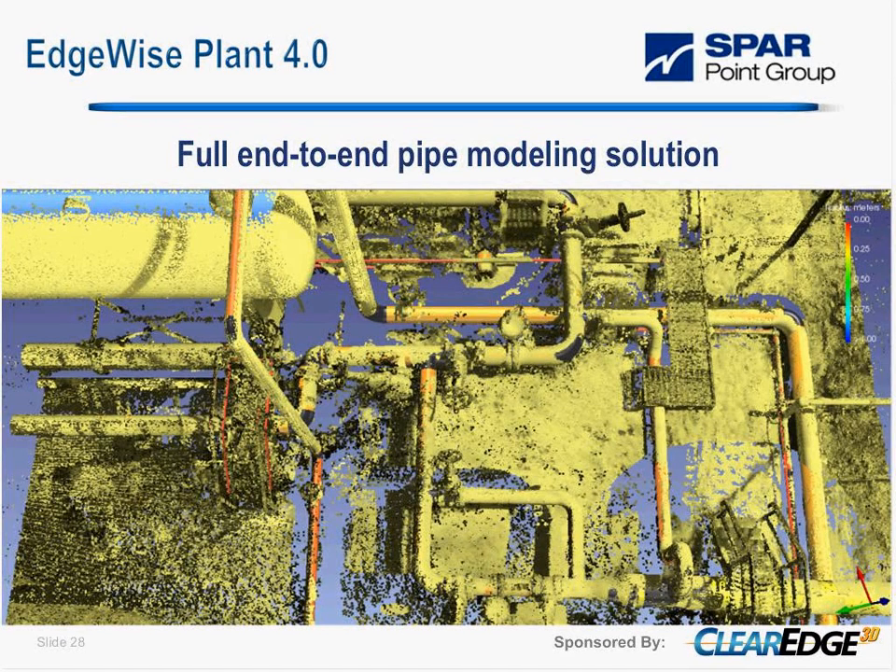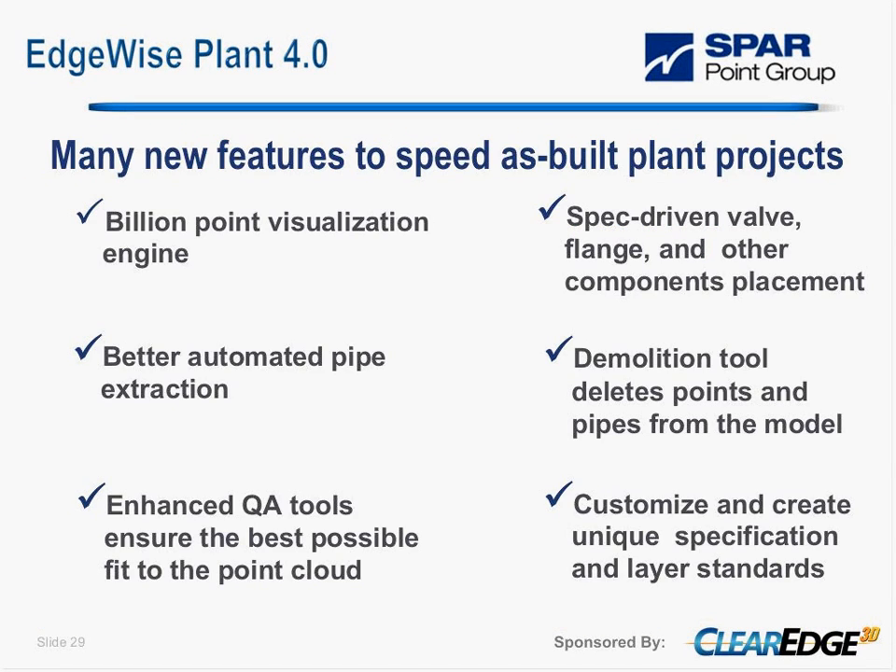This next slide shows some of the major new features that we added to EdgeWise Plant 4.0. The first and most obvious thing is we threw out our old point cloud visualization engine. If you had used an older version, it was really meant to just process through a bunch of data and create pipes automatically.